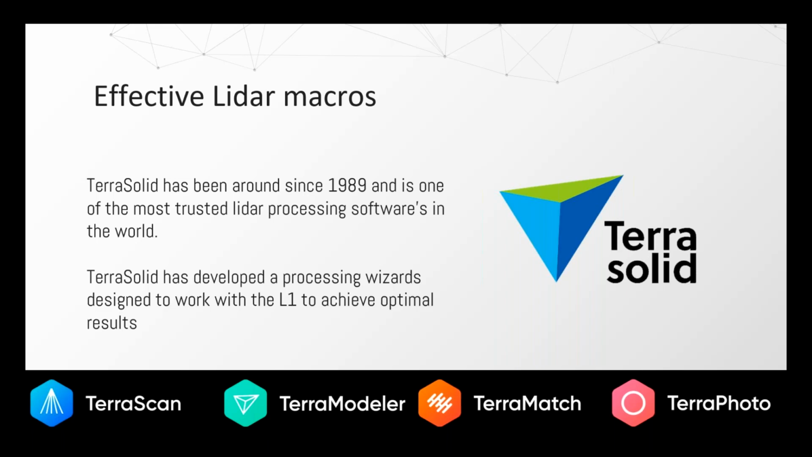Getting your data, and I don't care if it's the L1 or another system, out of your processing software is only one part of it. There's an entire post-processing process. And depending on how you do that process, you can manipulate data to make it look very poor. I've seen people take L1 data and run poor LiDAR macros on it, and they can make it look very bad, which some of I think has been very dishonest. But if it's processed properly, you can get really incredible results. And as you've seen, you can get very consistent results.